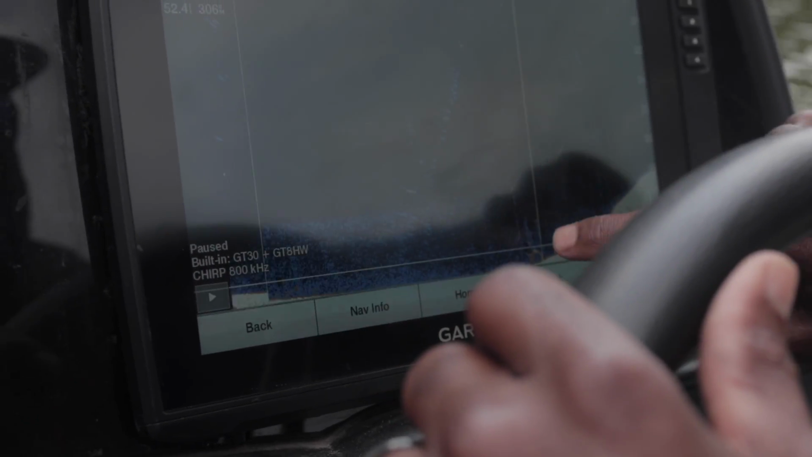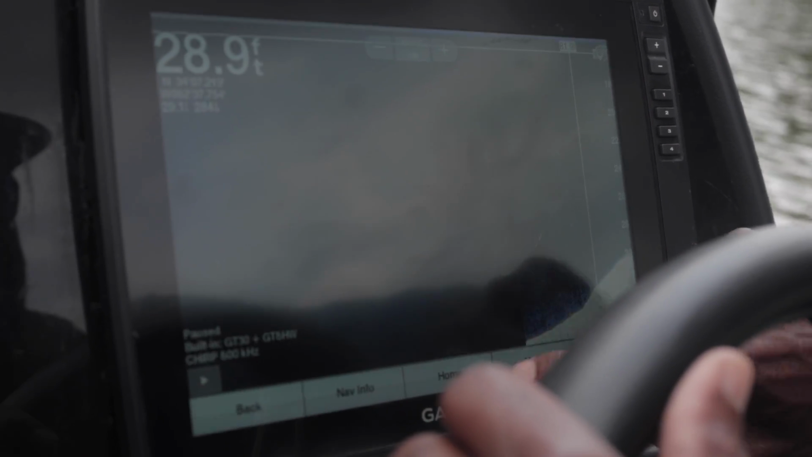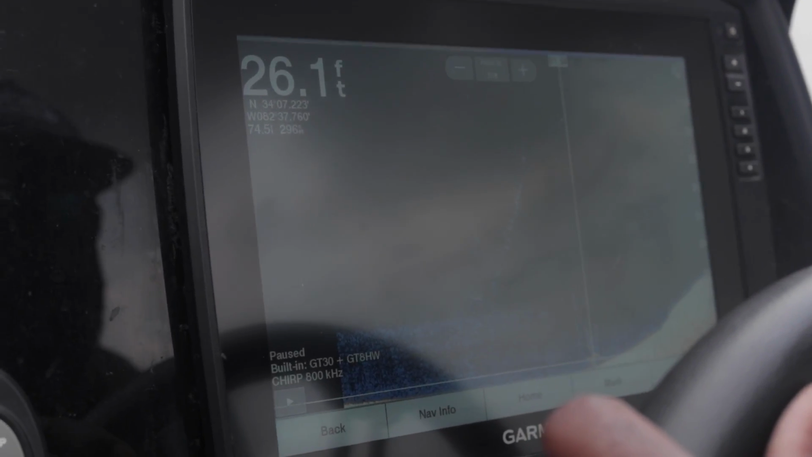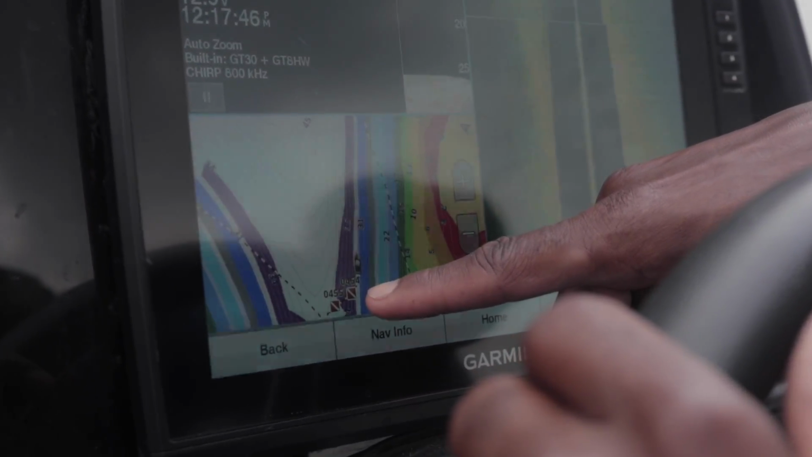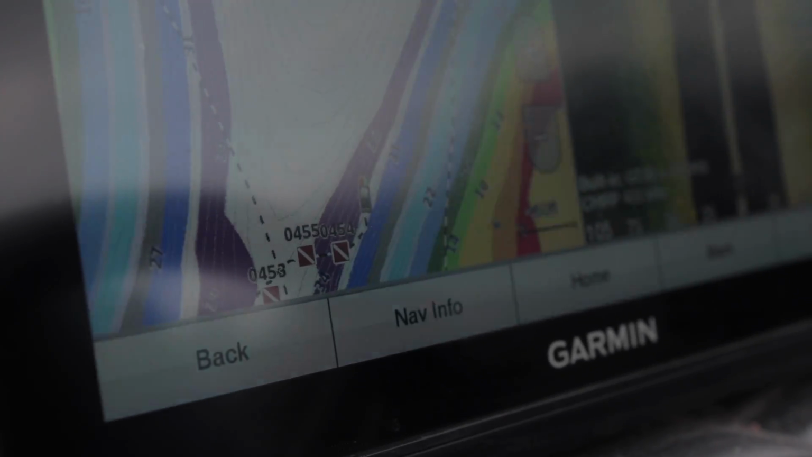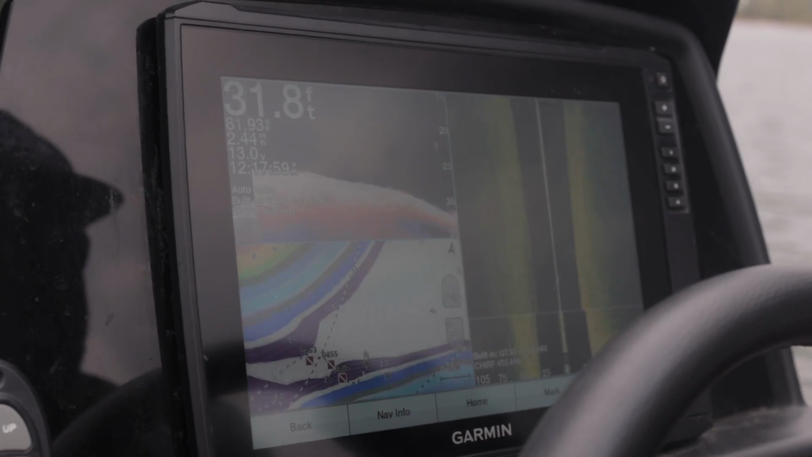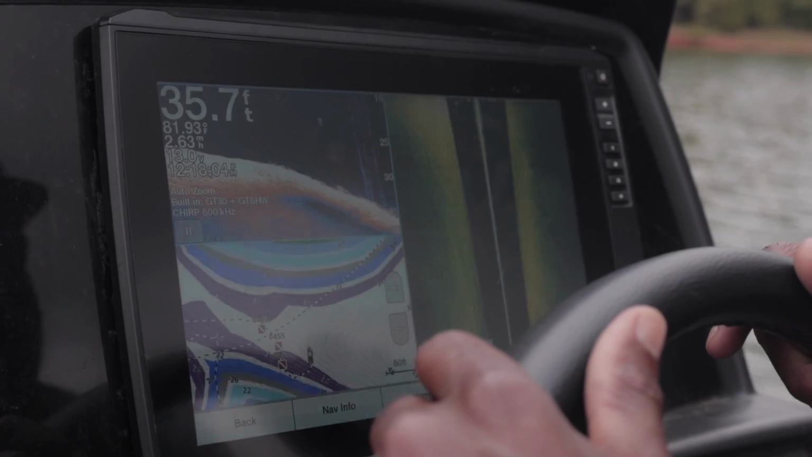I'm going to just pause that, put my crosshairs over it, new waypoint. Uh-oh, let me go back, I didn't do that right. Put your crosshairs on whatever you're trying to mark, new waypoint. And then when you go back to your map, it'll show you exactly where that was. So look right here on my map, it's going to be 455, the second one there. Let's go back over that. We'll idle back over and you'll be able to see it.